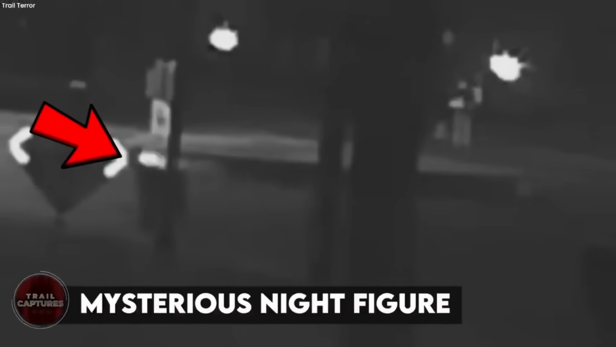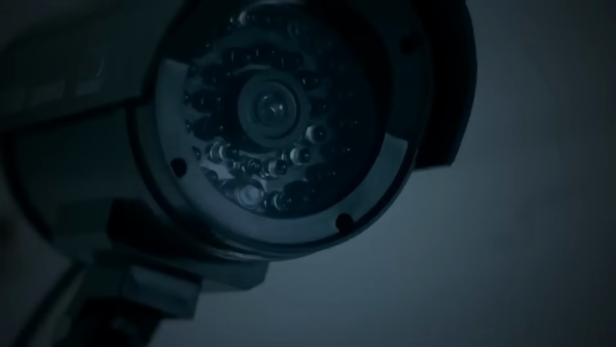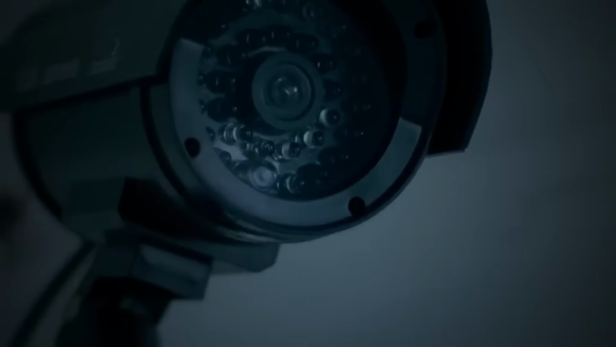Mysterious night figure. On a dark and moonless night, a peculiar incident unfolded in front of a home security camera. The camera, a silent observer, recorded a scene that sent chills down the spine. It captured a mysterious sight on the front lawn, enveloped in an air of mystery. From the dark, an unknown figure emerged, moving in an unexpected way. The figure seemed bent over, like a ghostly shadow caught on camera.